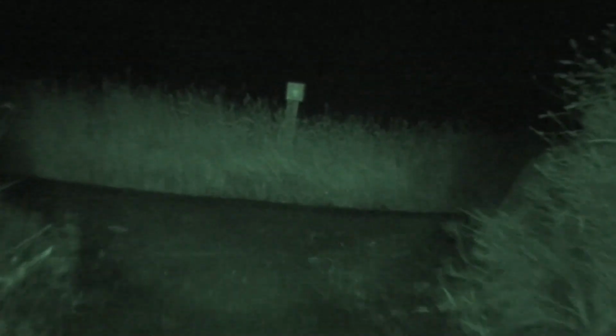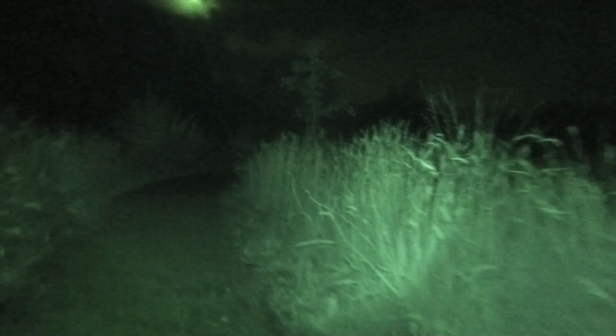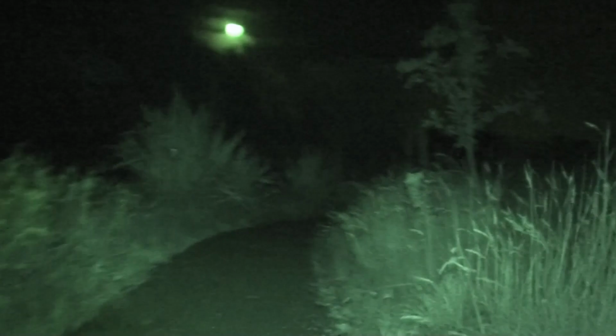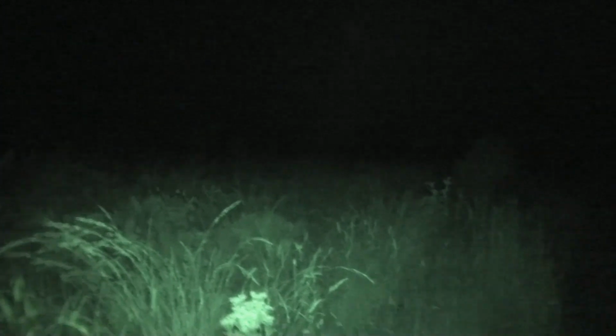That's it. You see, and there's all marsh. You can't get very far into the distance because the light doesn't reflect off anything, you see. But there you go.